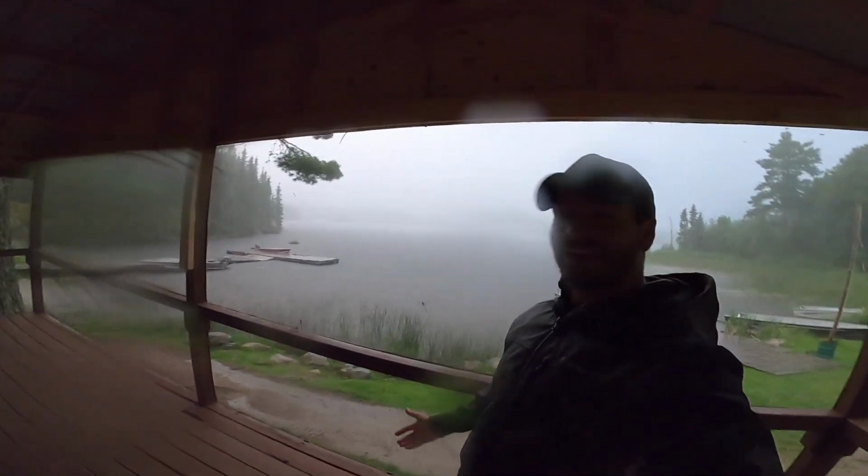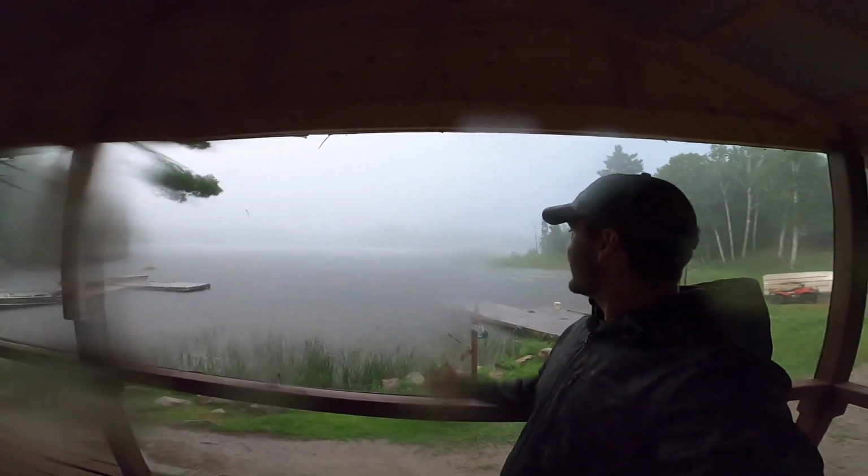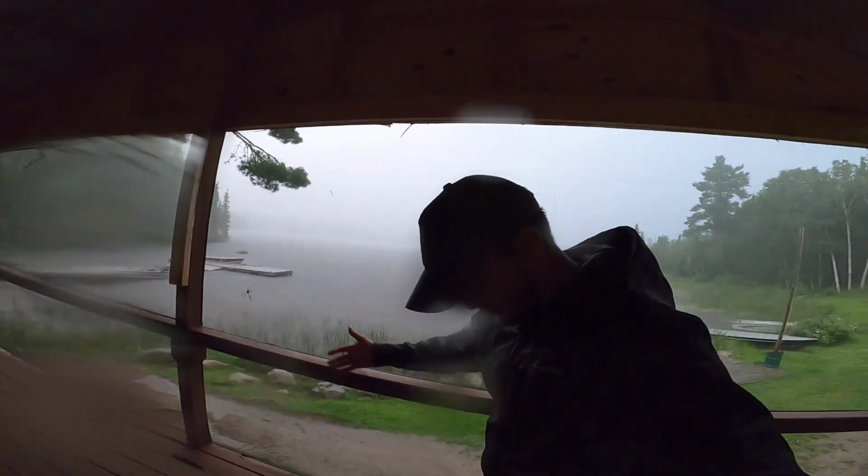Got back just in time, which kind of sucks because I was absolutely crushing big walleye, but I can't even see the other side of the bay right now, so we would have been absolutely soaked. I'm pretty soaked already, but that would have been a lot worse than what I am.